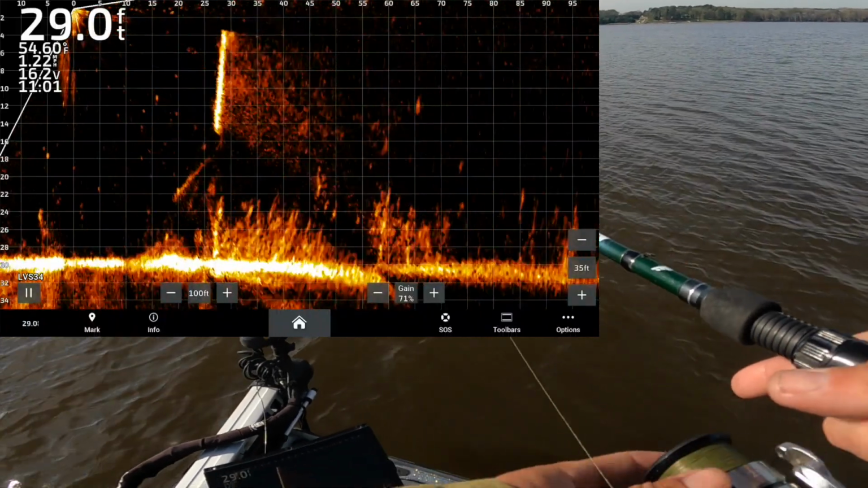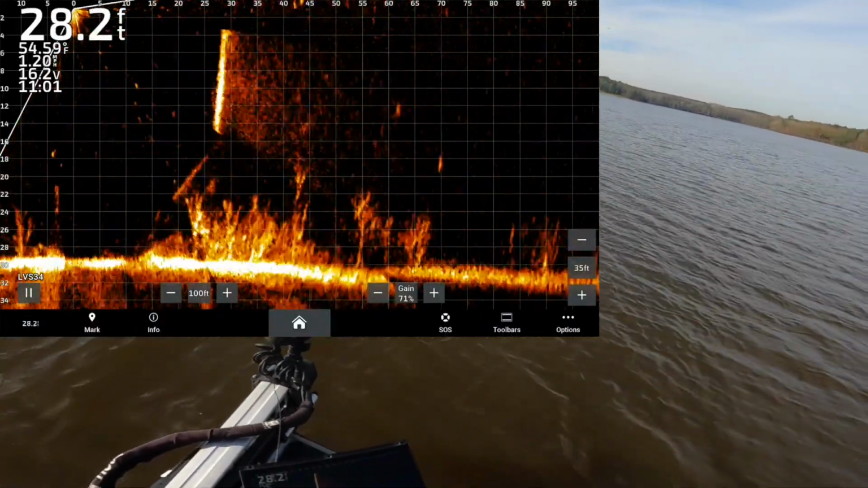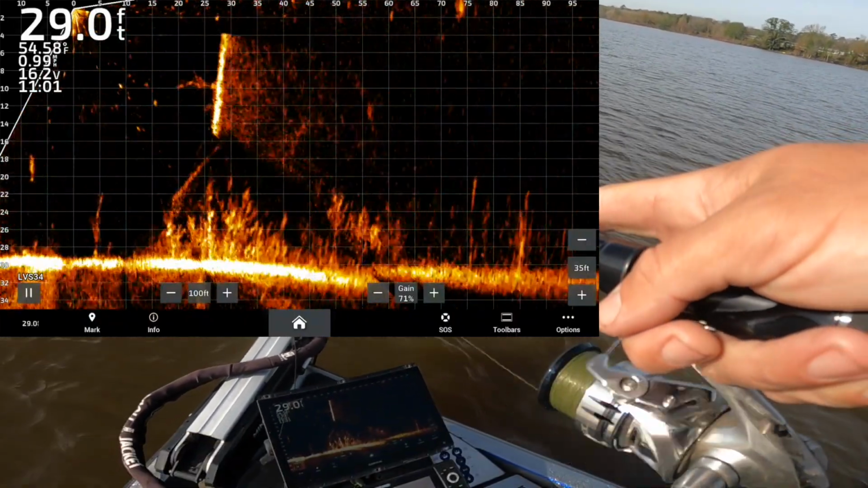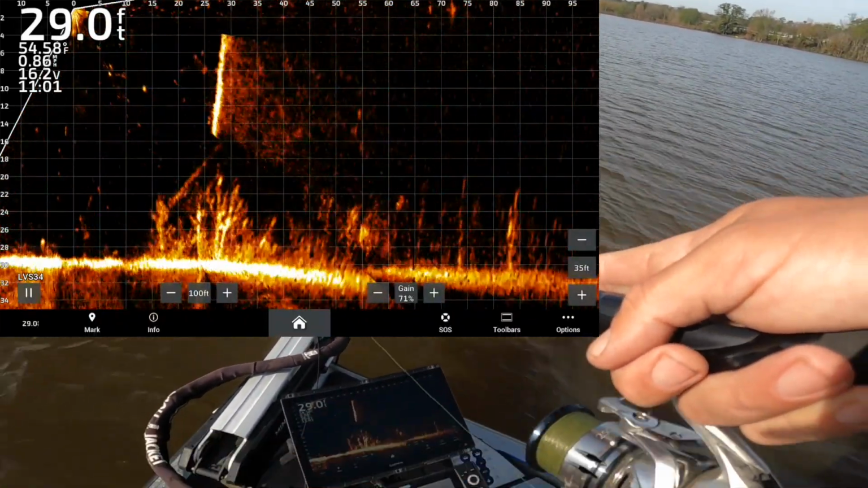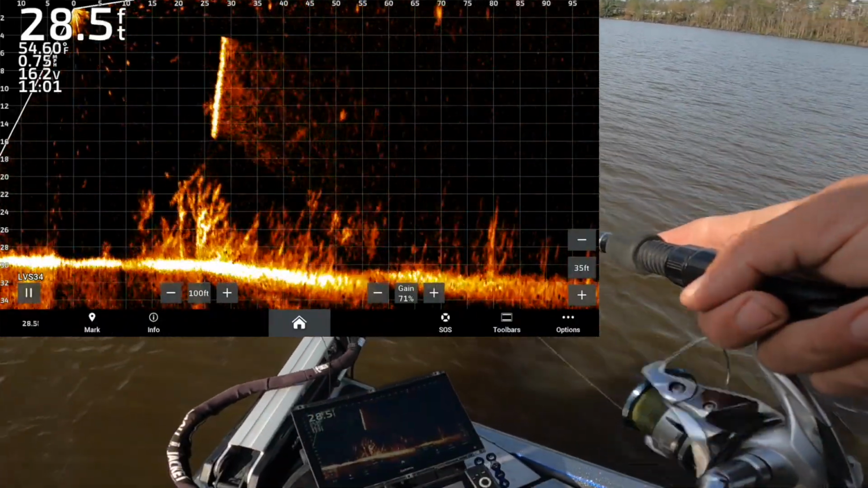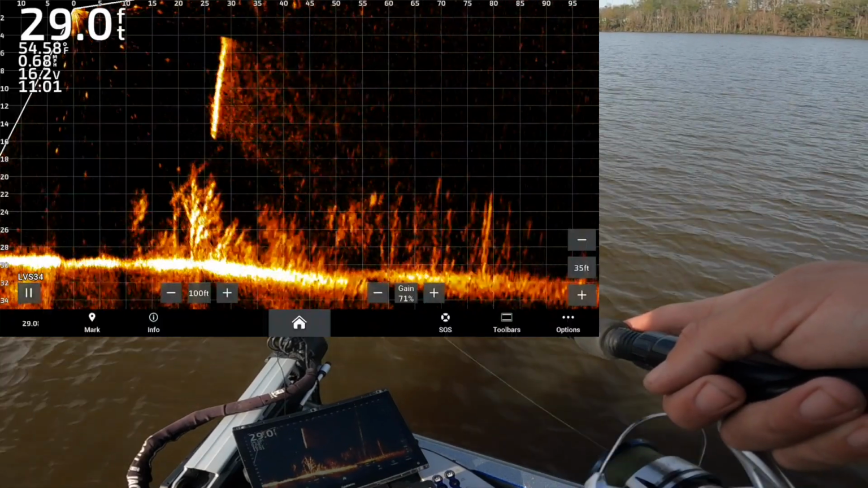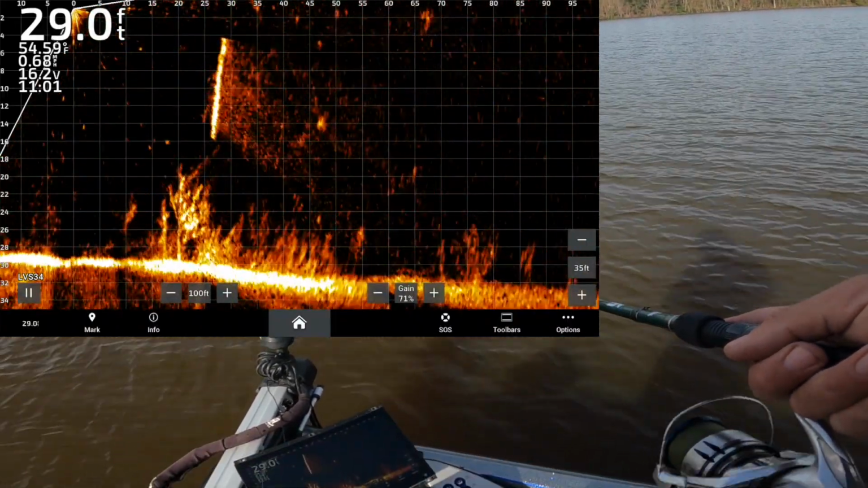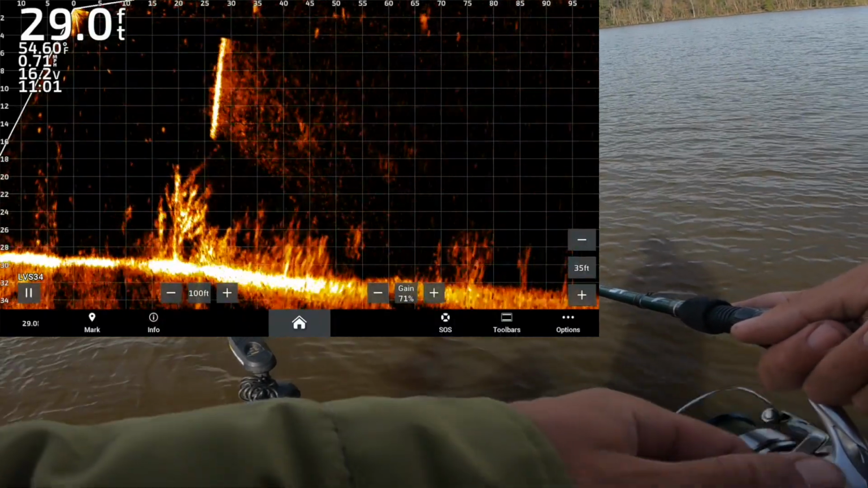I haven't thrown an A-rig at a bass. I kind of want to try that with this water being more stained today. See if we can get this big guy that's up top. It's probably a crappie, but might be a bass. There goes my cricket down to him. I think I might have missed him just a hair. Yeah, he's to the left of me. He moved. Still might see it though. Did he see it? Yep, he sees it. He's following it.